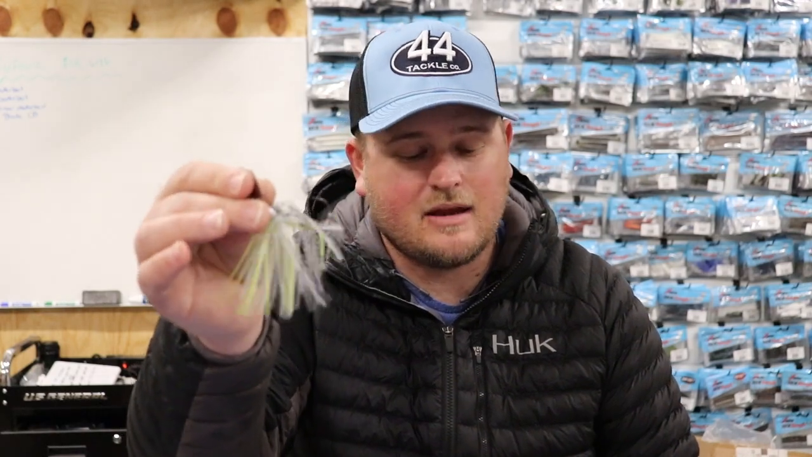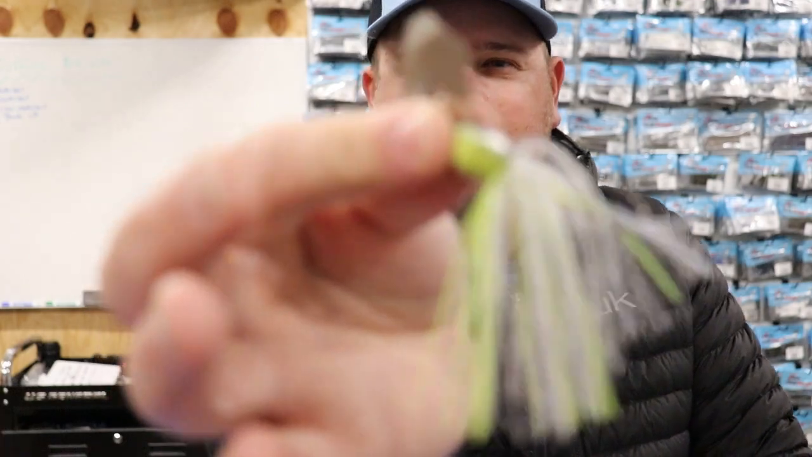But another presentation, when the water especially is a little bit darker, a little bit dingier, and you've got submergent grass that's not topped out to the surface, you've got a good amount of space between the surface and where the grass tops out, the chatterbait is going to be one of your best tools for that scenario.